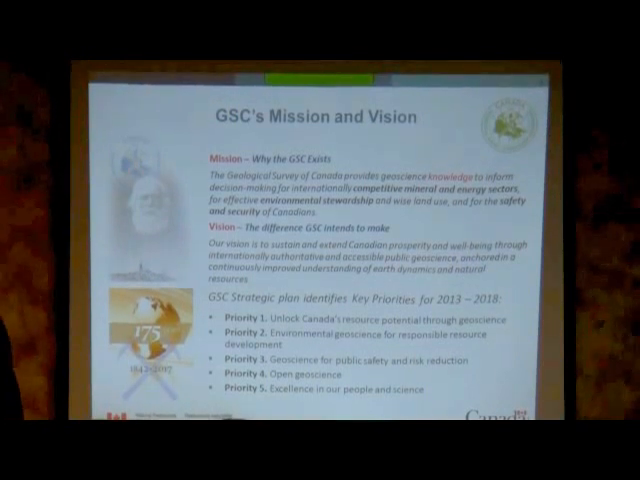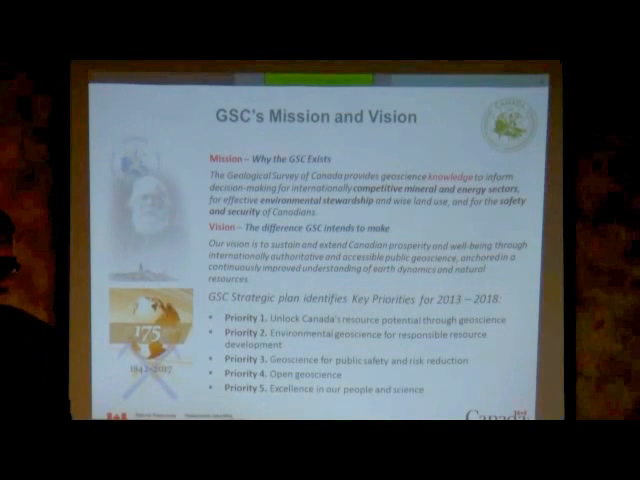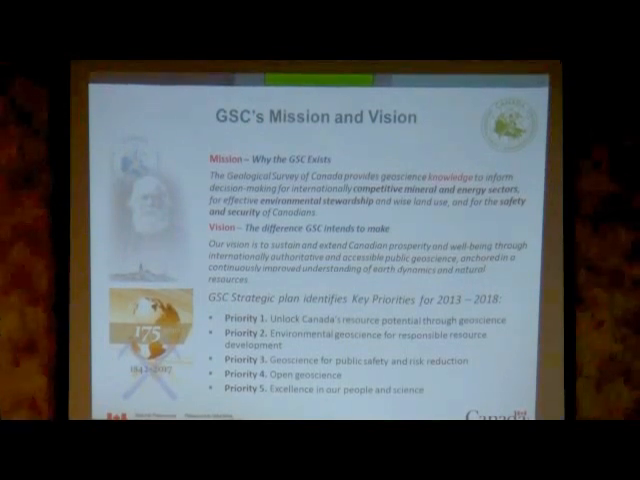The Geological Survey, which is one of the divisions of Natural Resources, this is where I work, has the mission to provide geoscience knowledge for competitive mineral and energy industry sectors to ensure environmental stewardship, as well as, again, safety and security for Canadians in general.